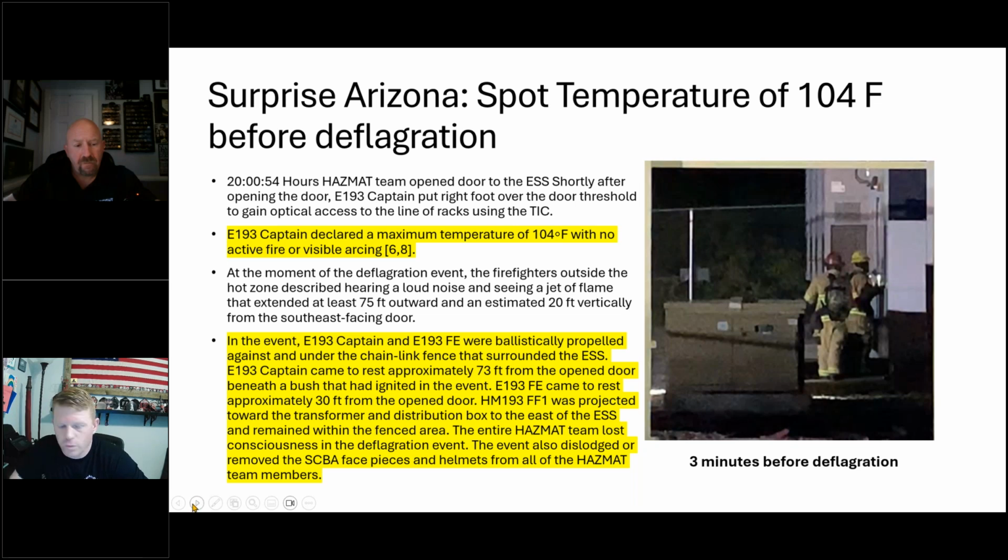Why are we just focusing on this as industrial? These are in the walls of garages and homes as battery backup systems from Home Depot. Yes, sir. You can buy Generac, you can buy the Tesla wall systems. There's a ton of them out there. Same thing, different scale, same problem.